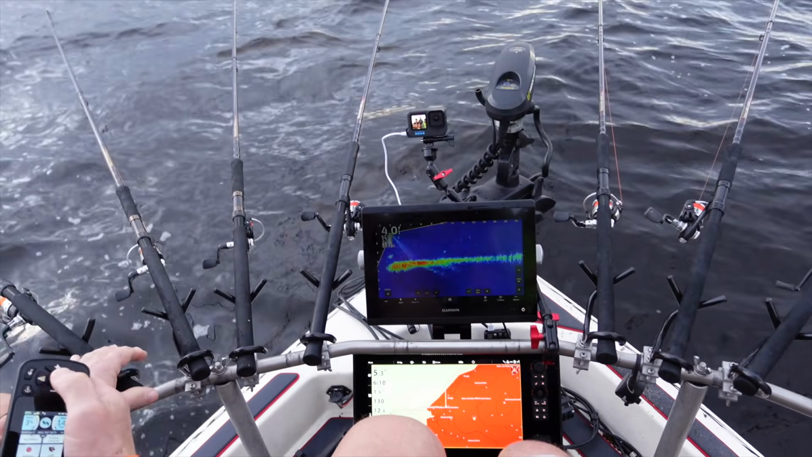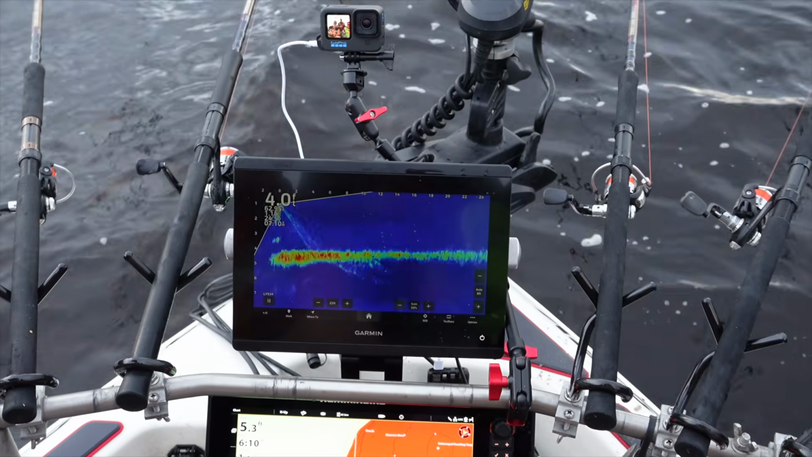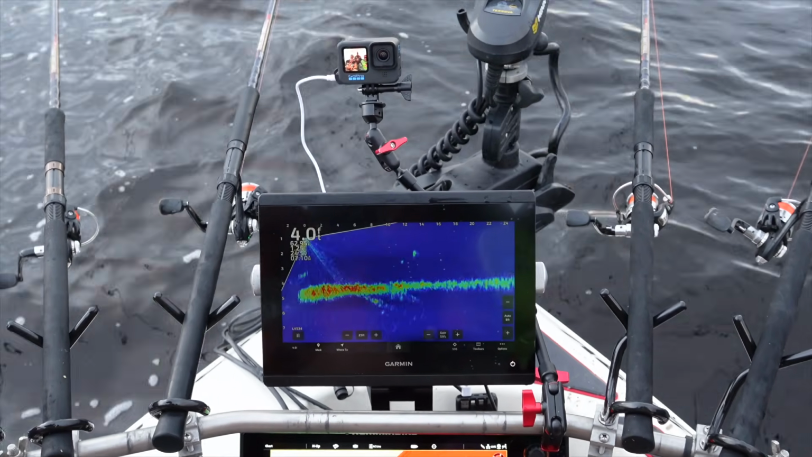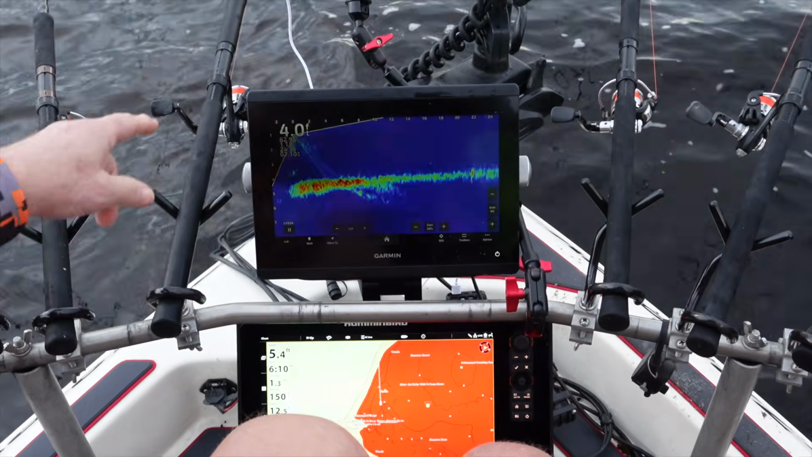That's pretty cool on your LiveScope. You can actually see where your baits are. That's perfect, it's just right above the bottom. You got 2 baits on each pole, 2, 4, 6, 8, 10, 12, 14, 16 baits covering with the 8 poles.